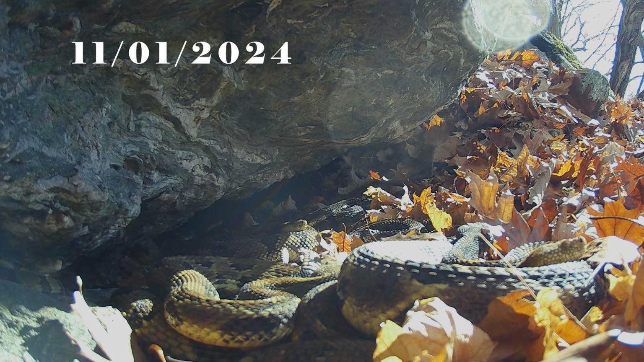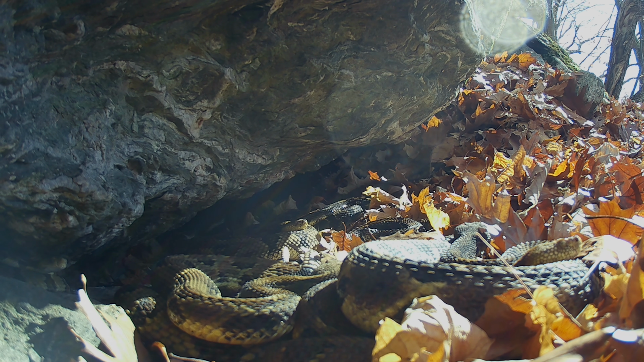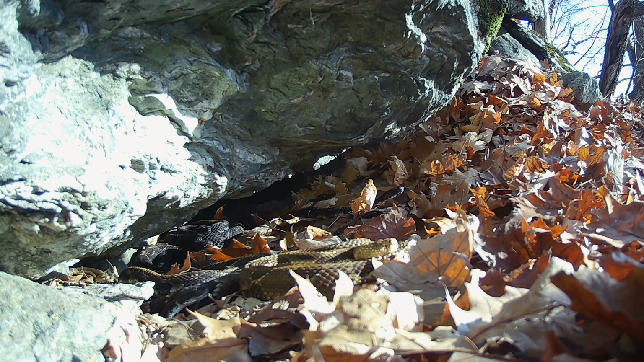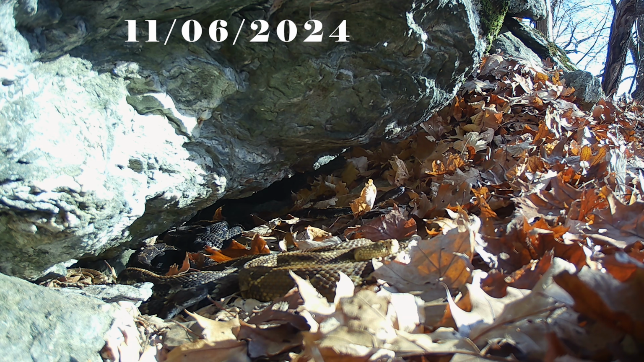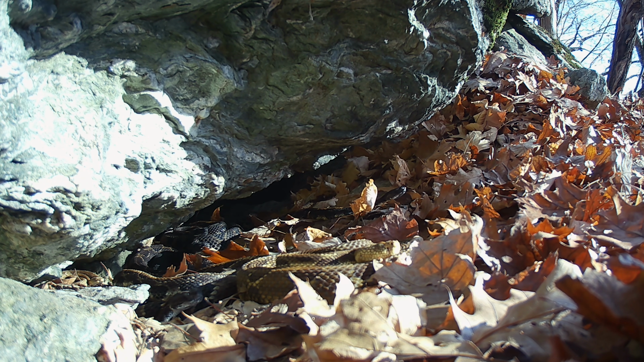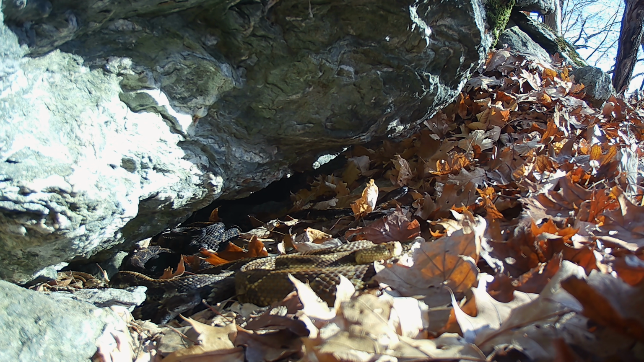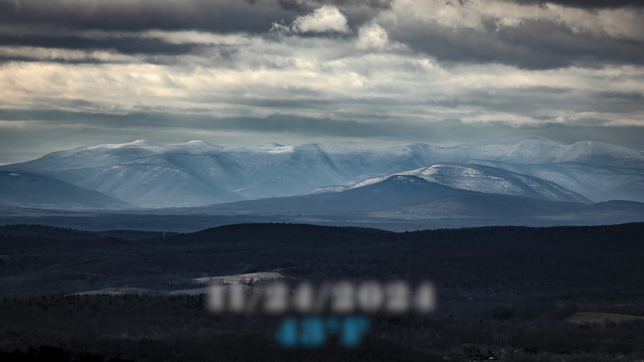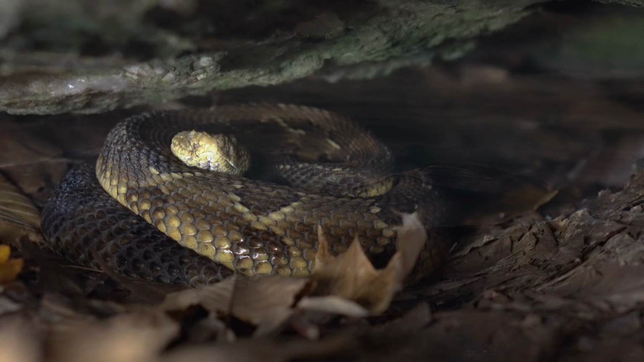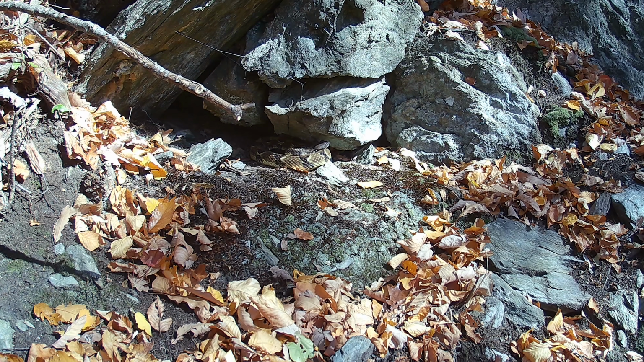In recent years, my trail cameras have revealed that late-season basking is more common, at least at some hibernacula, than I previously thought, even with the ambient temperatures only in the 40s. As I've mentioned in previous videos, I believe there is an uptick in basking during November because most of the forest canopy has fallen, allowing more sunlight to reach the forest floor, creating a warmer microclimate at such southerly facing den sites. Yet I was quite surprised when I went to collect the footage from this den site on a chilly overcast day, and I spied this timber just a few feet inside the hibernaculum. Okay, on to another den.